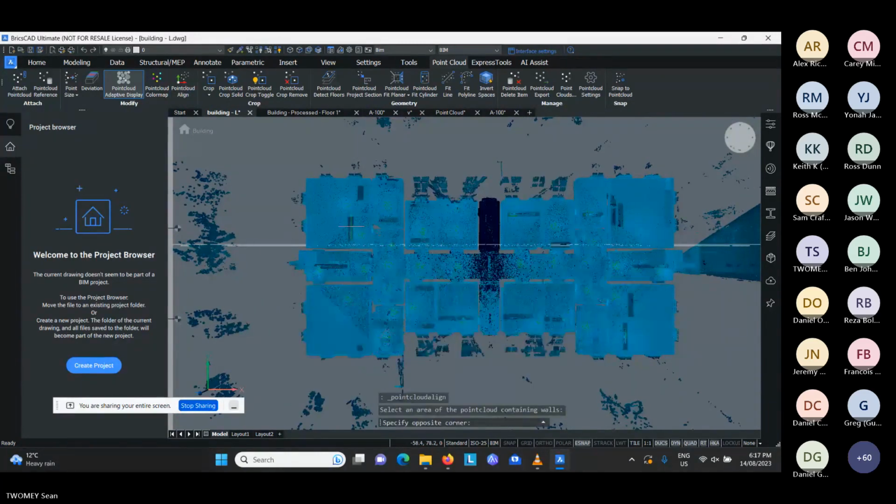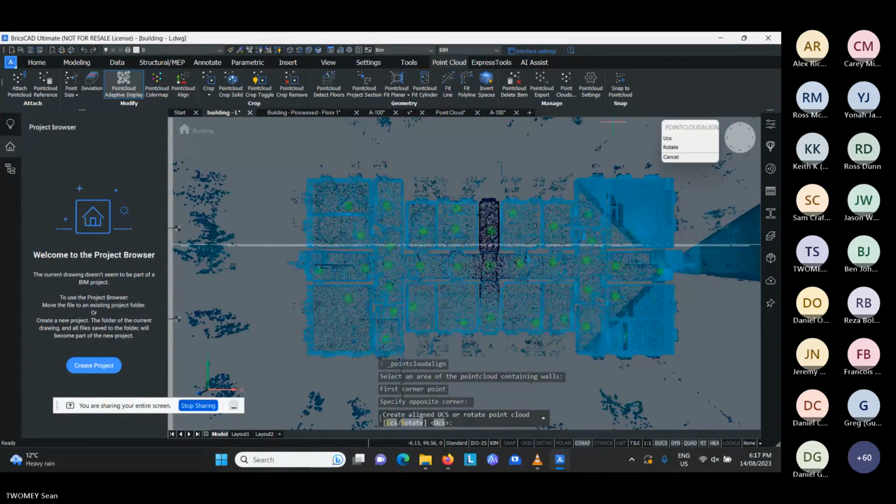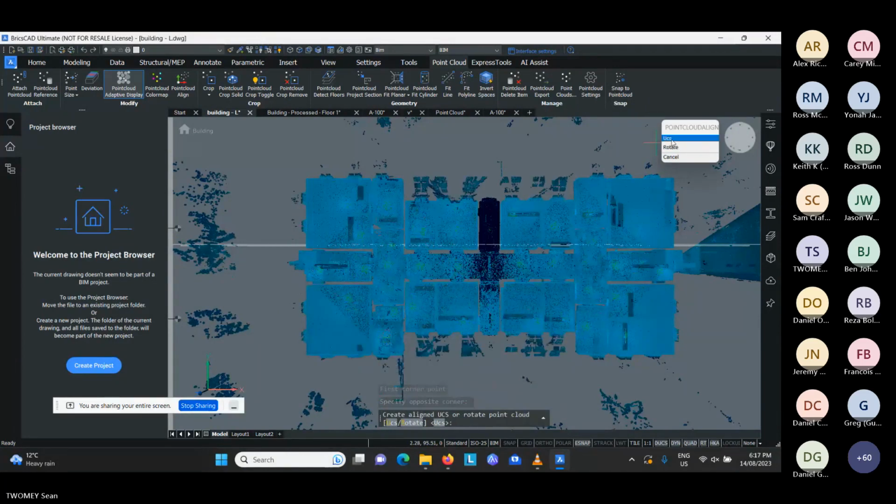So you grab some of these walls here and it asks you, do you want to rotate the entire model or create a UCS for those walls? So if parts of the model were at different angles, you could use that to briefly have a UCS that worked to that orientation. But if each wall is slightly different and you want to do each one as accurately as possible, then you'd have to snap to each one of them at this stage.